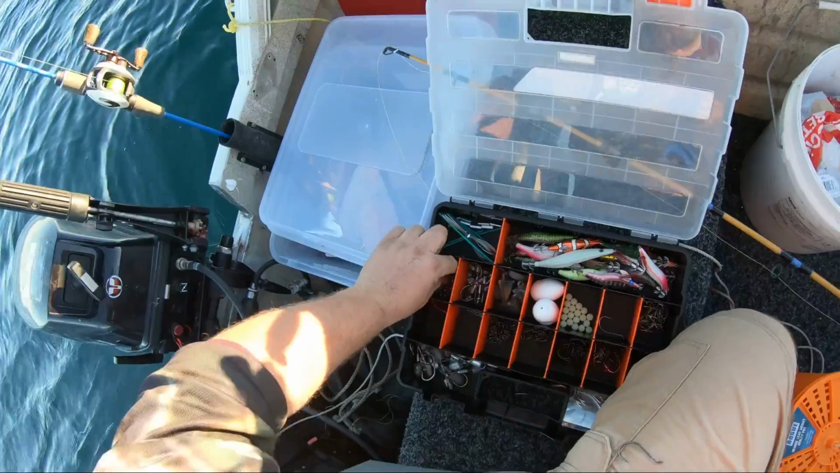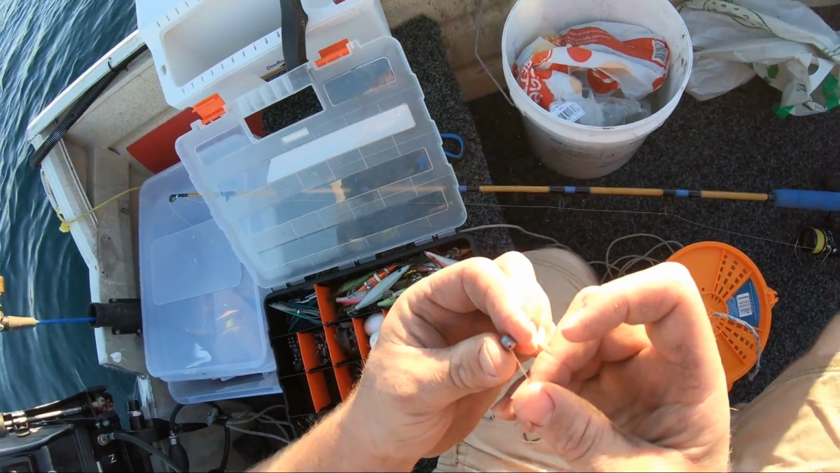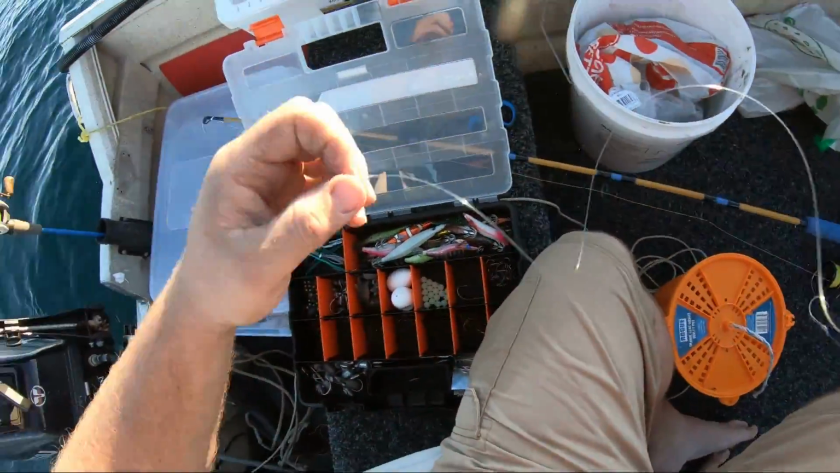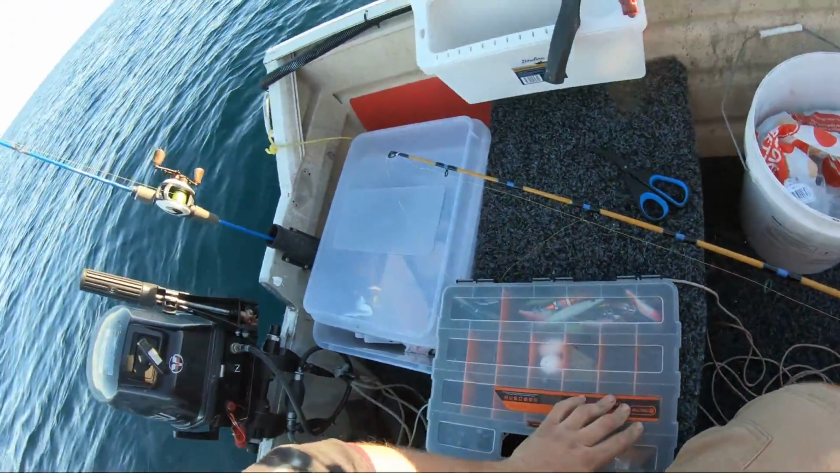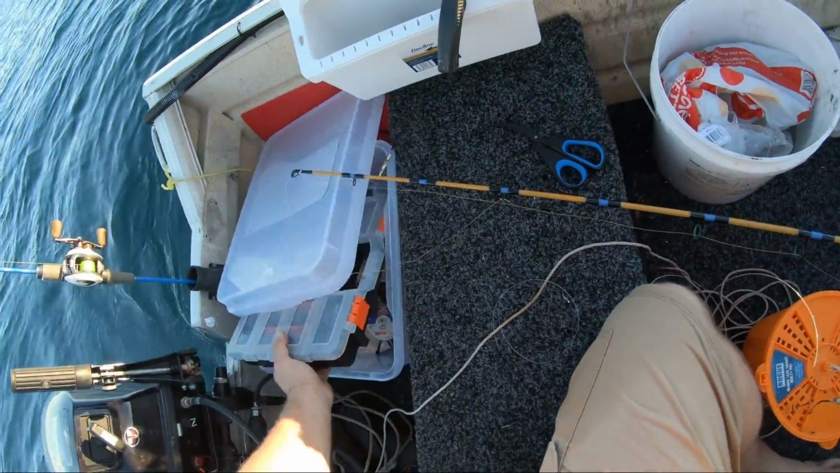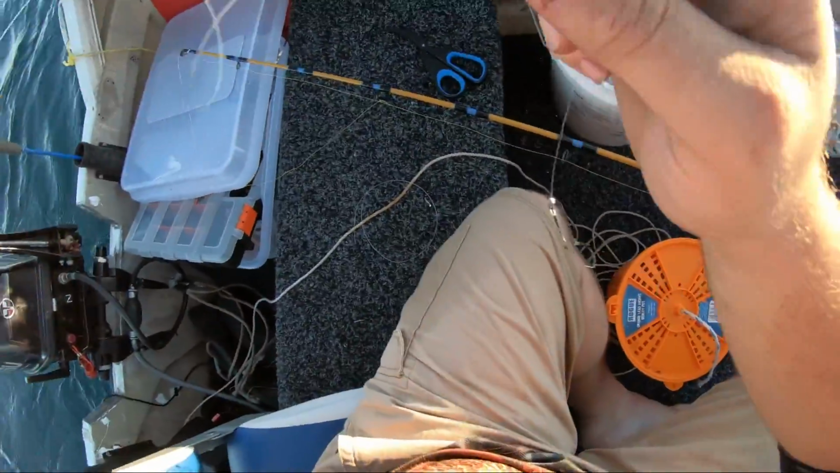Then I'm gonna try and run the smallest ball sinker possible. The least amount of weight the better. The more natural the bait floats down, the more likely the snapper are to eat your bait.